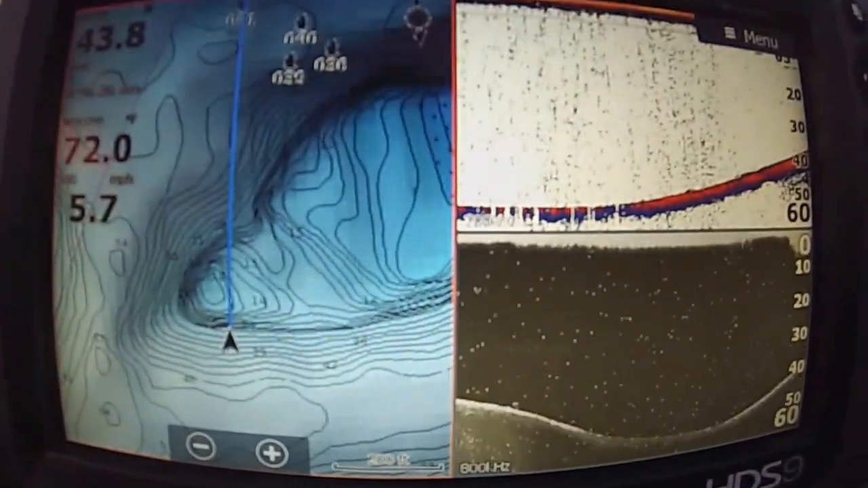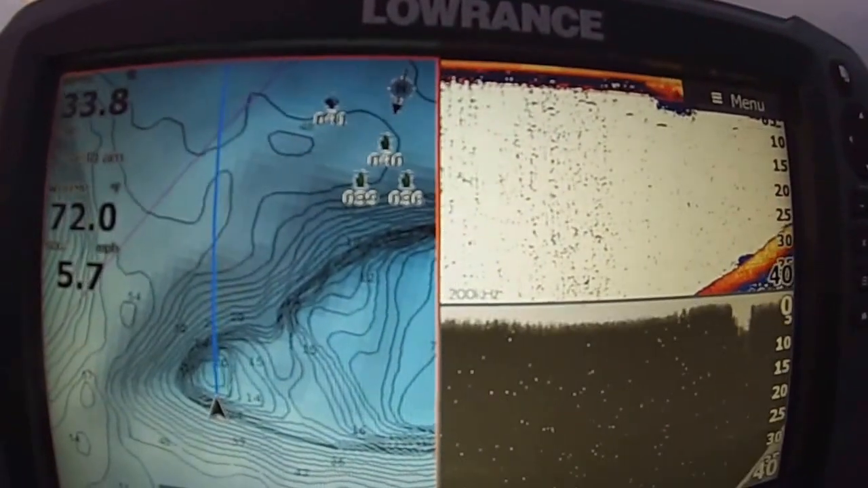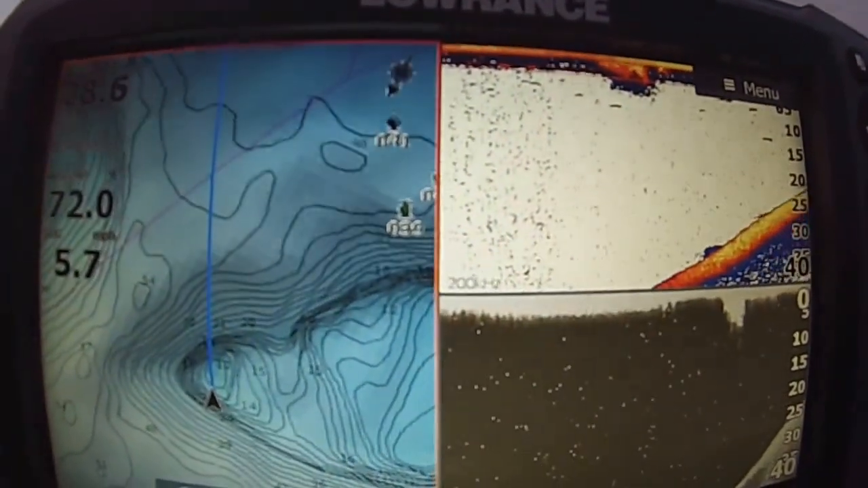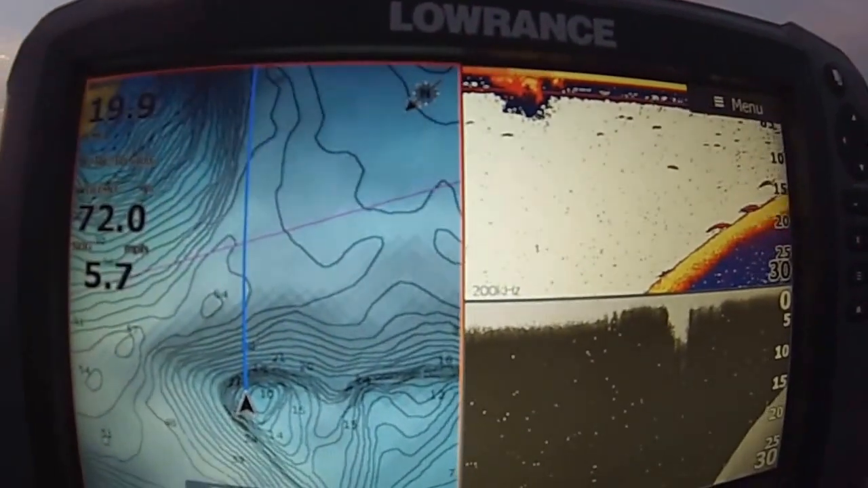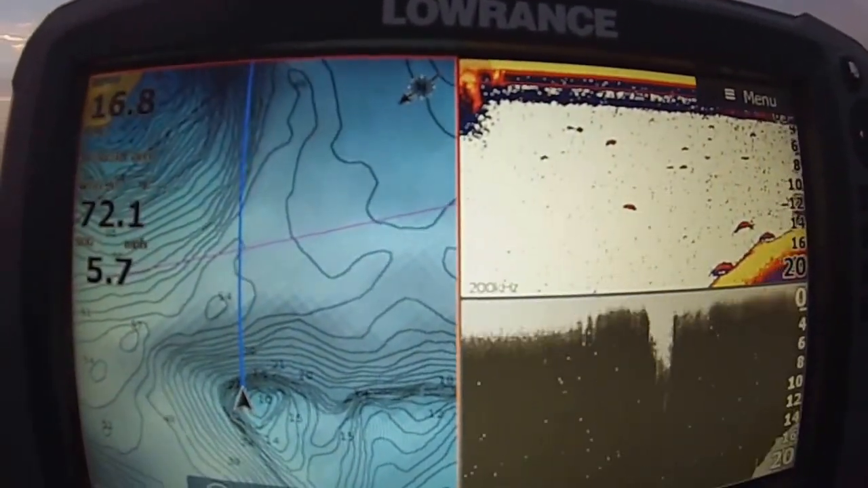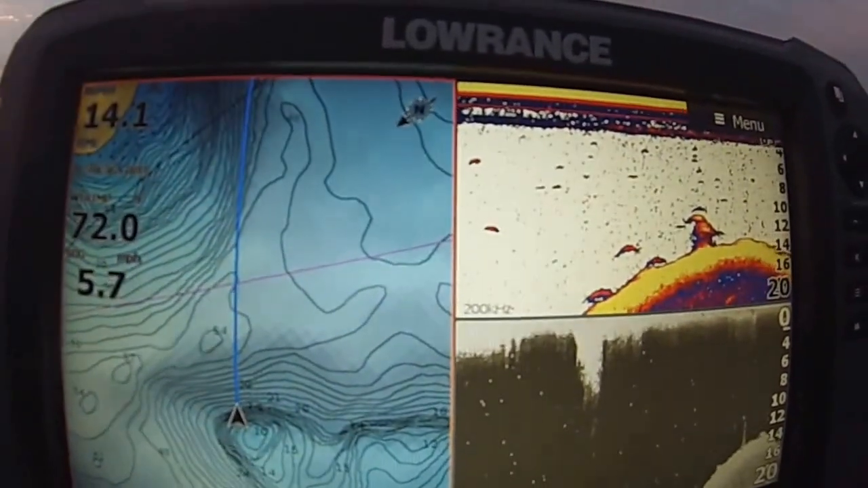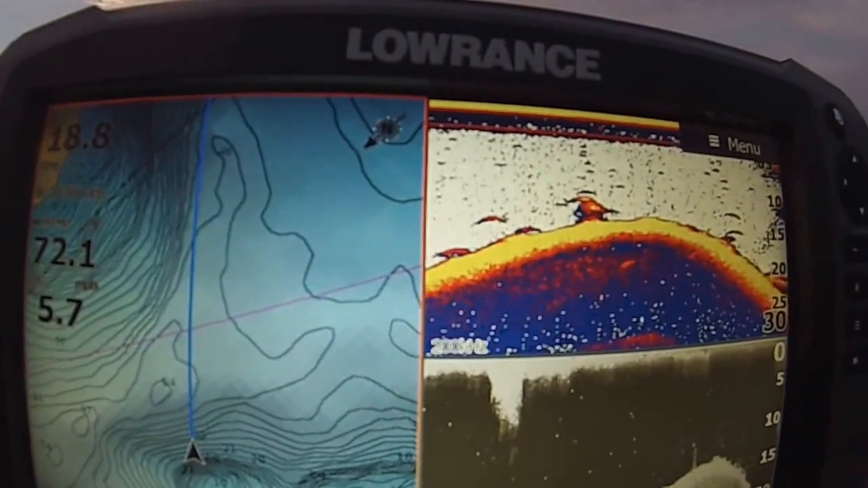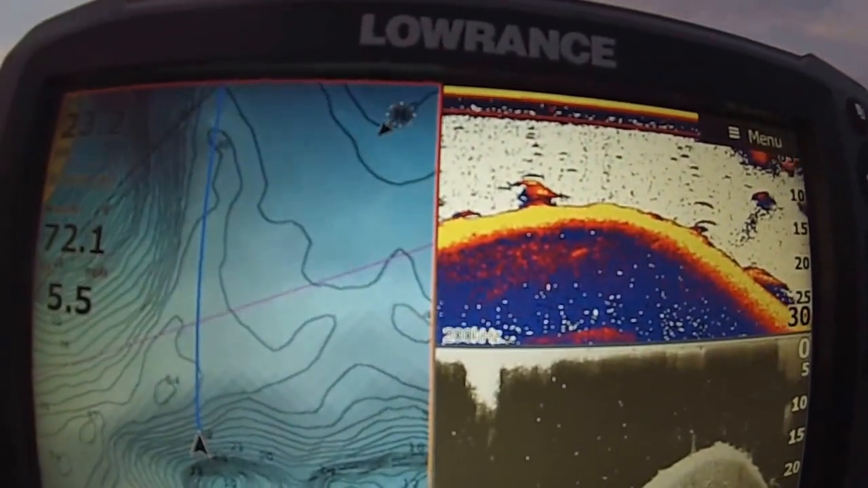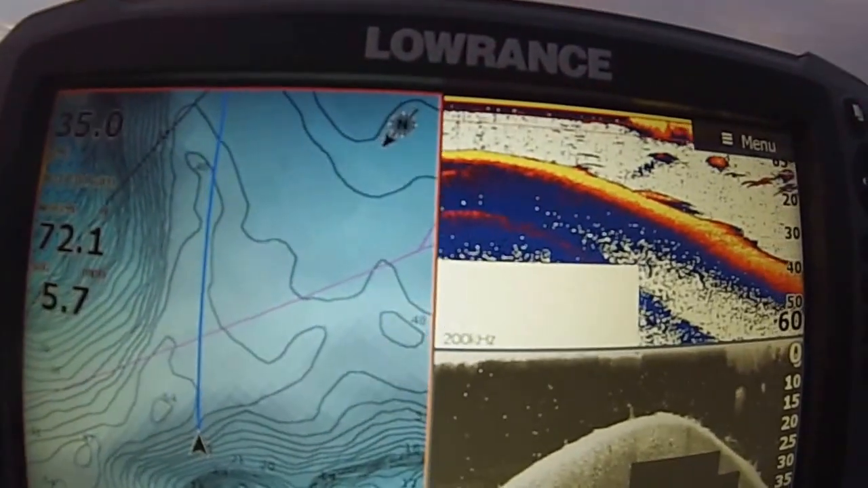Alright, I want to go on the tip of this point here. So we got a few bass stacked in there, you can see them. There's a bass sitting on the end of that grass. So I would definitely stop and fish this.